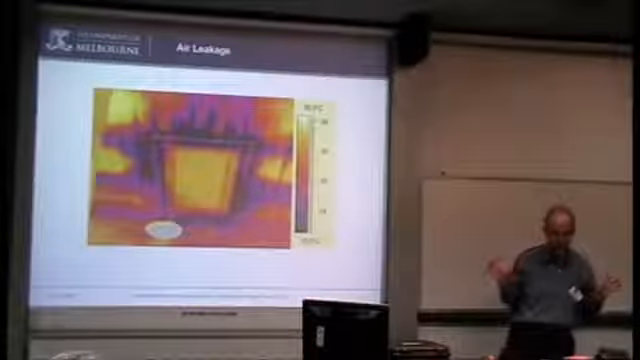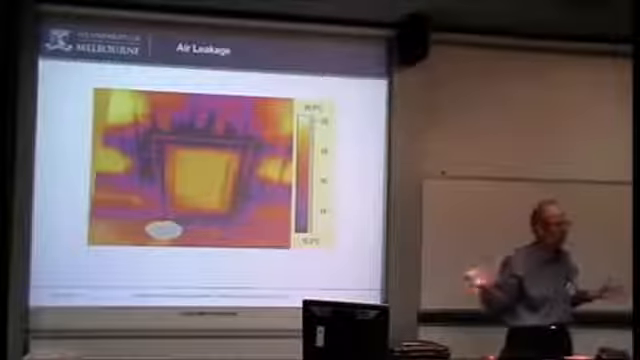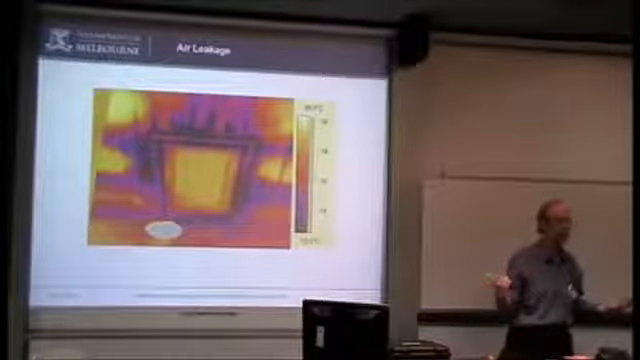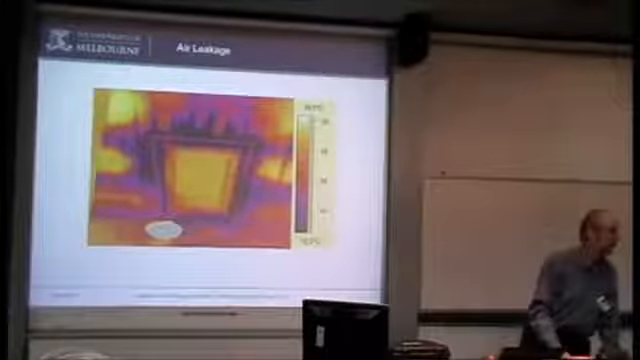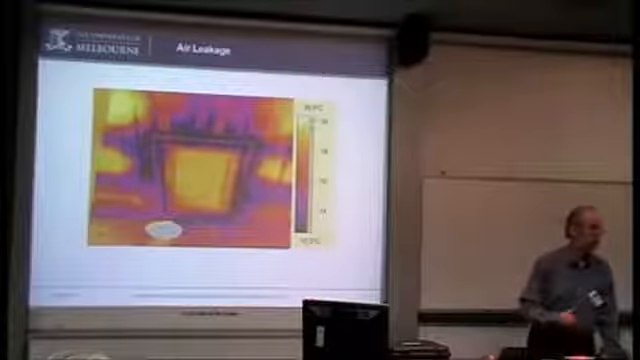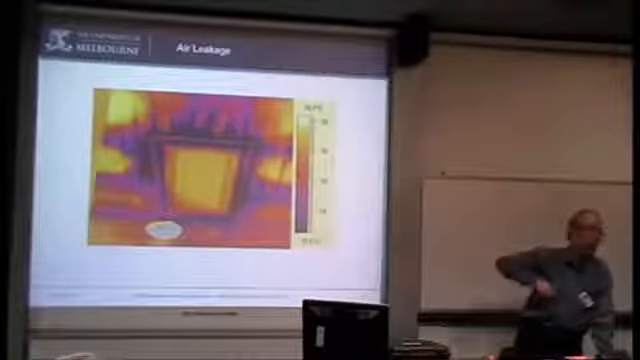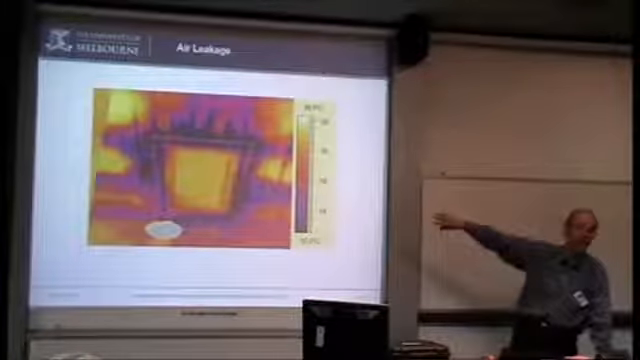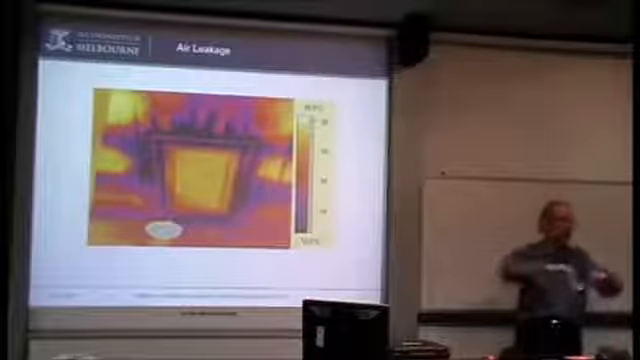The only real exception is if the air itself is about the same temperature as the room, you won't pick it up. So you're looking for where there's a difference in temperature. Maybe the evening's better because it's cooler than the rest of the day, but not necessarily. If the inside of the house was hot and it was a cold day outside and the air was blowing, you'd still pick it up. So this is why you can do it in the middle of the day if you've got a heated house. It's where you don't heat the house and you're getting everything about equal.